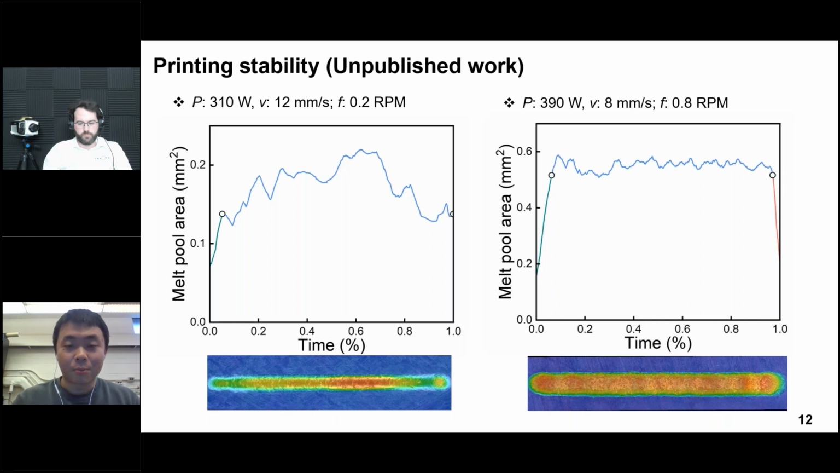You can see that under these processing parameters, the printing stability increases a lot, which means we have a longer stable printing region with minimum fluctuation or coefficient of variation of the printing. We also compare this melting pool fluctuation with the melting track 3D geometry, and we can also observe a correlation between the melting track fluctuation and the melting track scanning